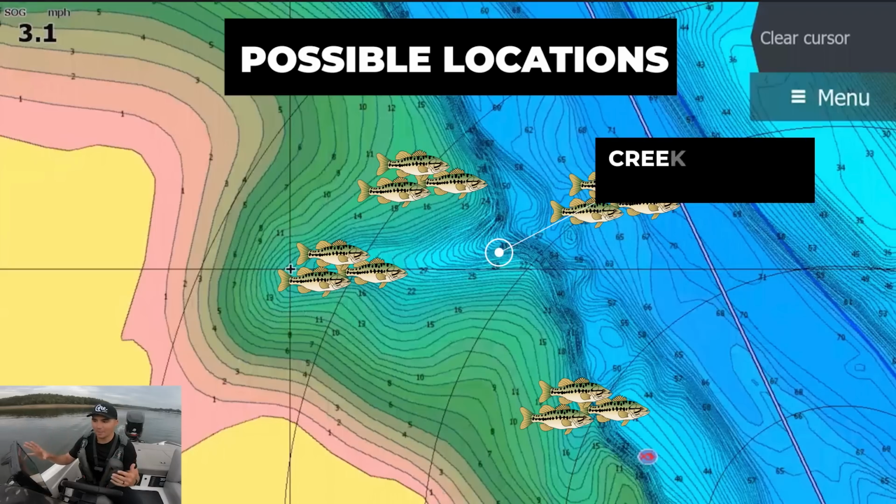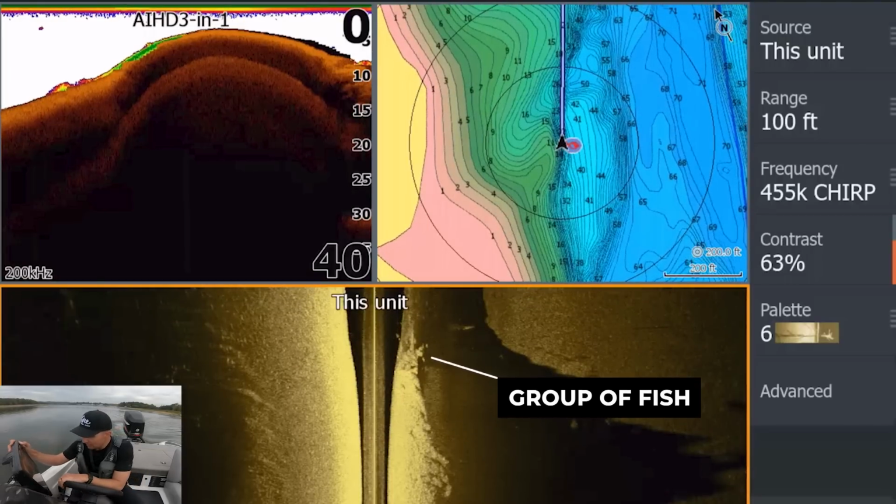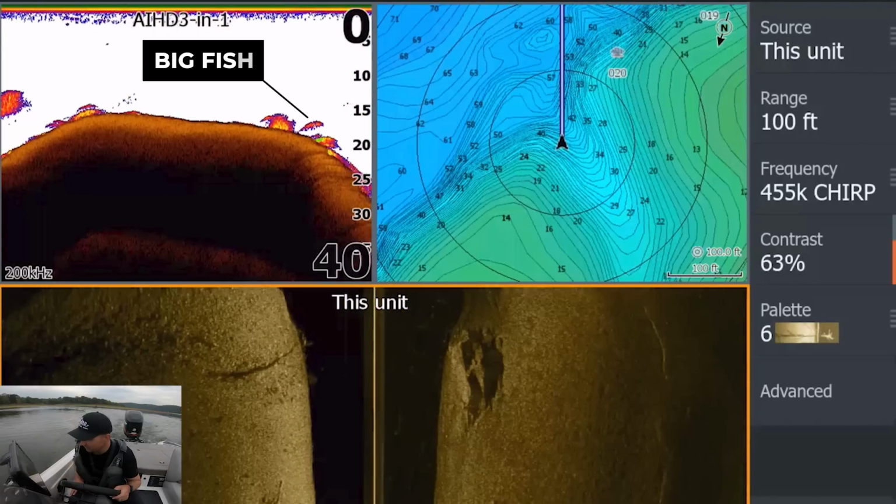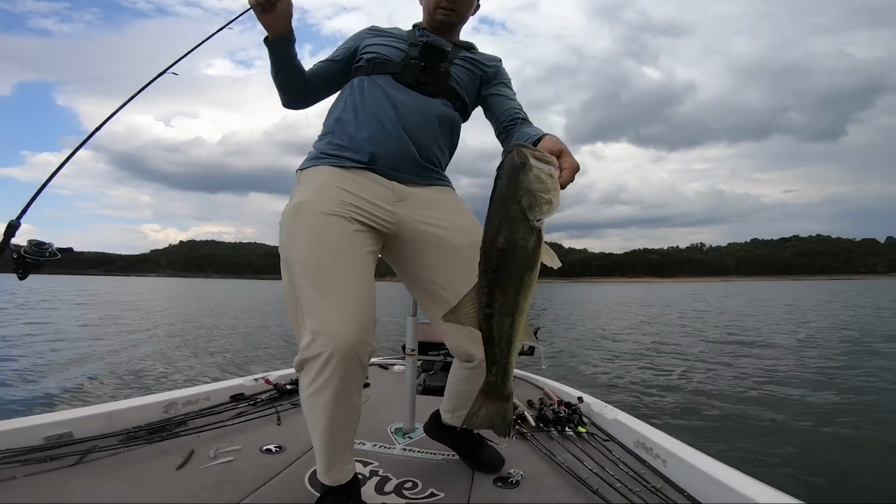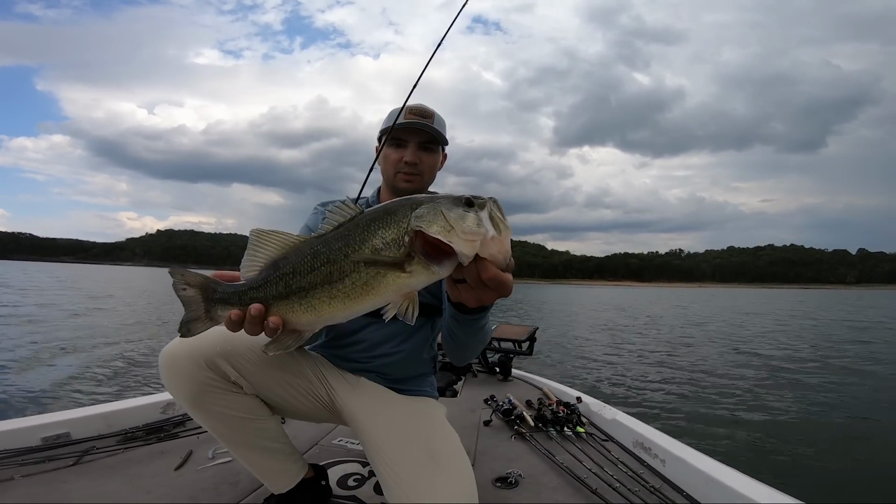In this video, I want to share a simple rule that I use to find bass quickly on new lakes or lakes I haven't been to in a long time. I'll show you how I use traditional sonar in combination with a contour line map to find productive areas that are holding fish within 30 minutes of getting to the lake.